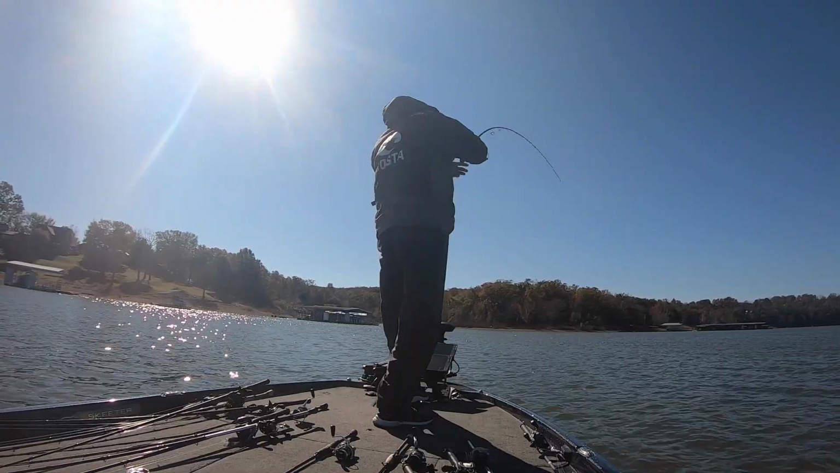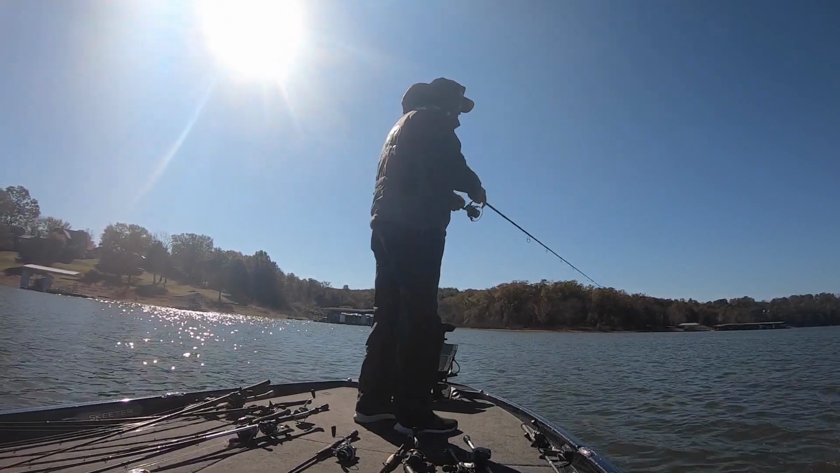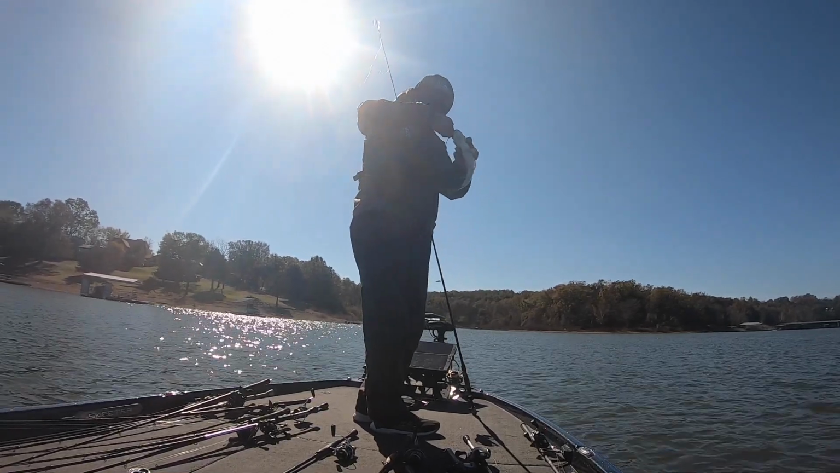And I'm going, oh my gosh. Well, lit them up there too. Just crushed on them. Not a lot of big ones. And once again, after I started catching a couple, it started getting hard again.